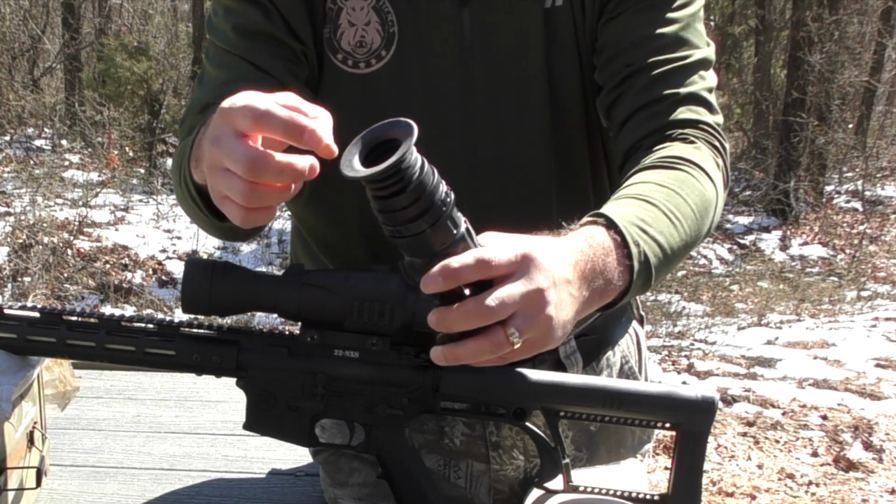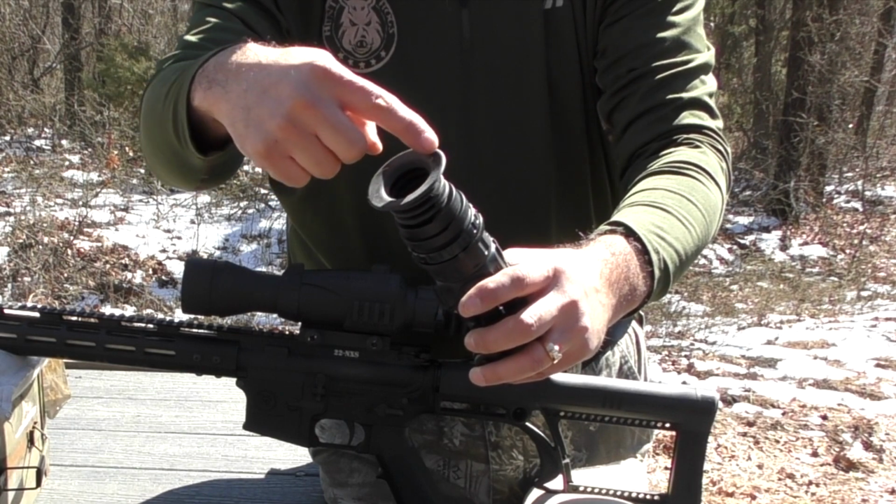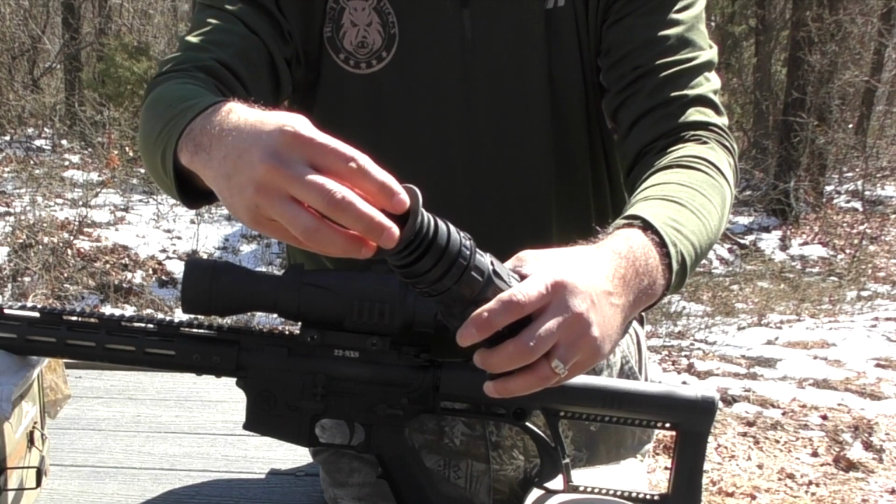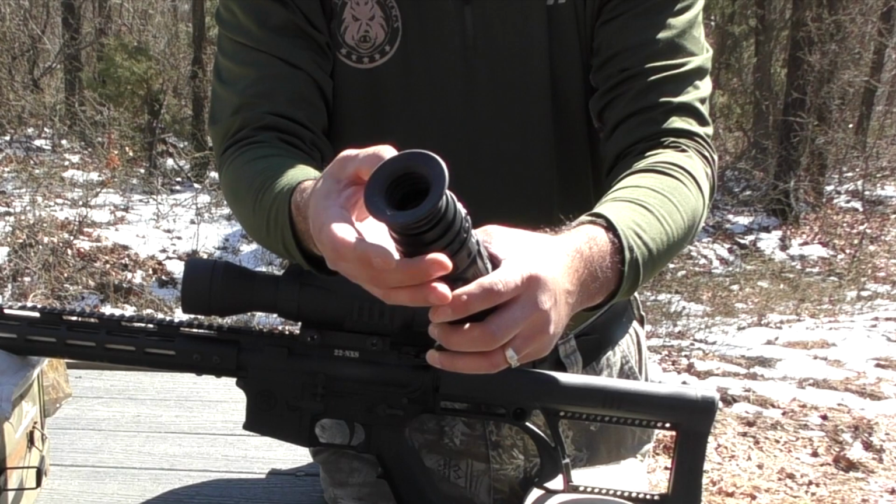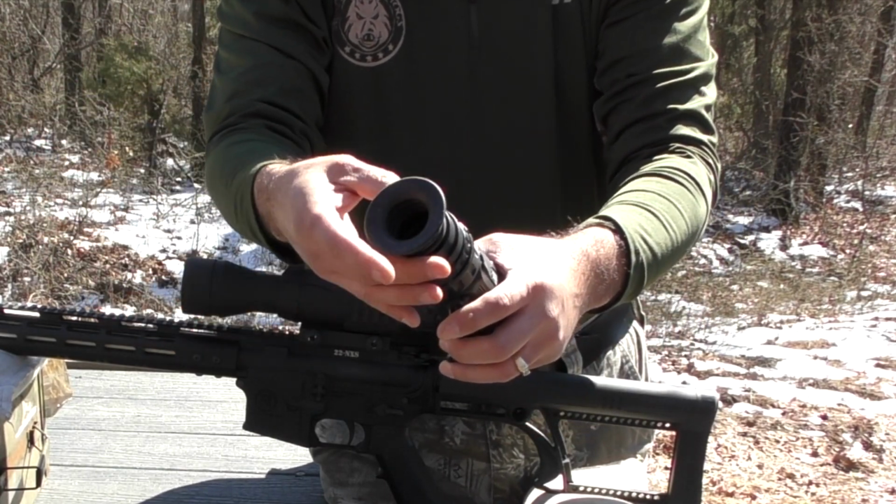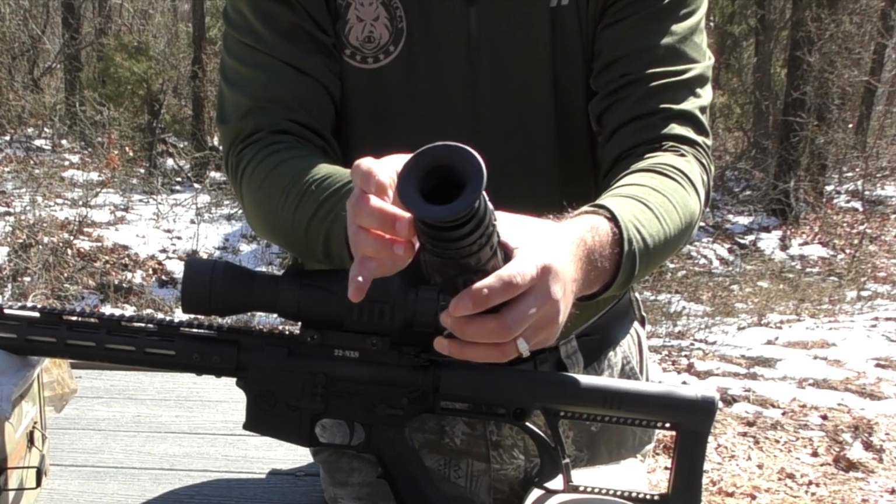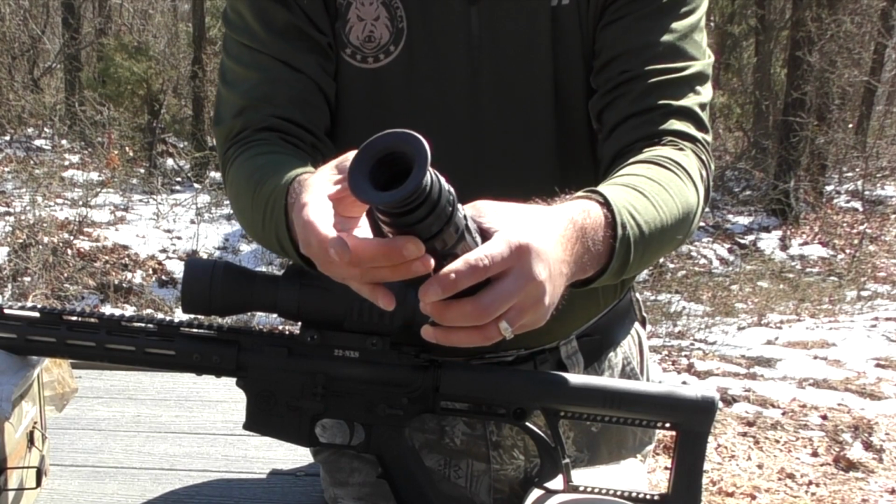And then also, if your scope fits into the interior of the light suppressor, or if this eyepiece actually fits over the full front of your day scope's front objective, it's going to prevent ambient light, the sunlight or vehicle light, whatever you may have, from disturbing your visuals. So the light suppressor is a nice feature to have, well thought out.